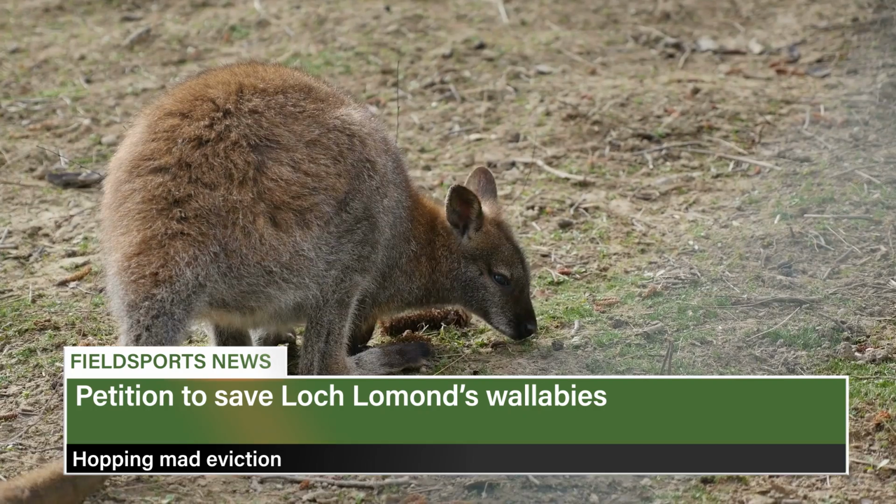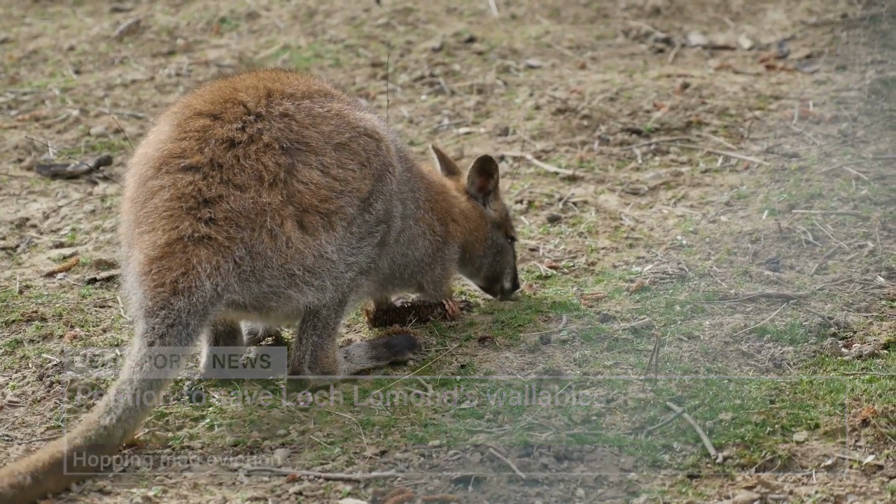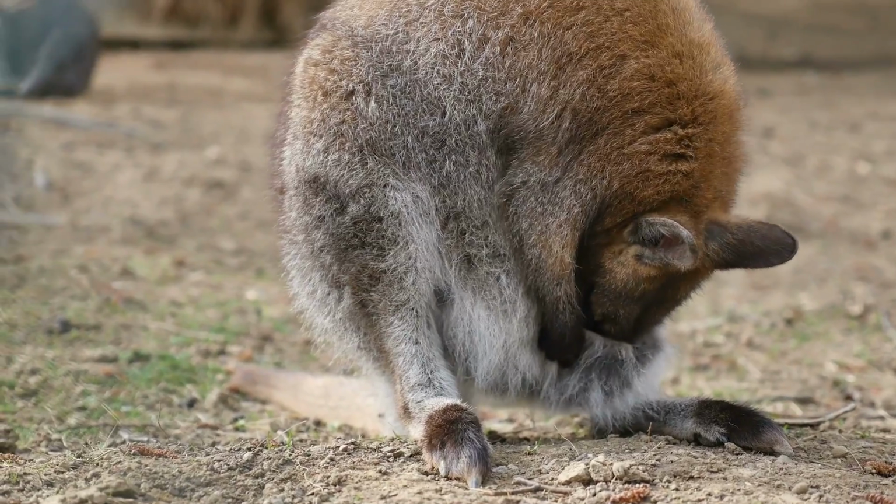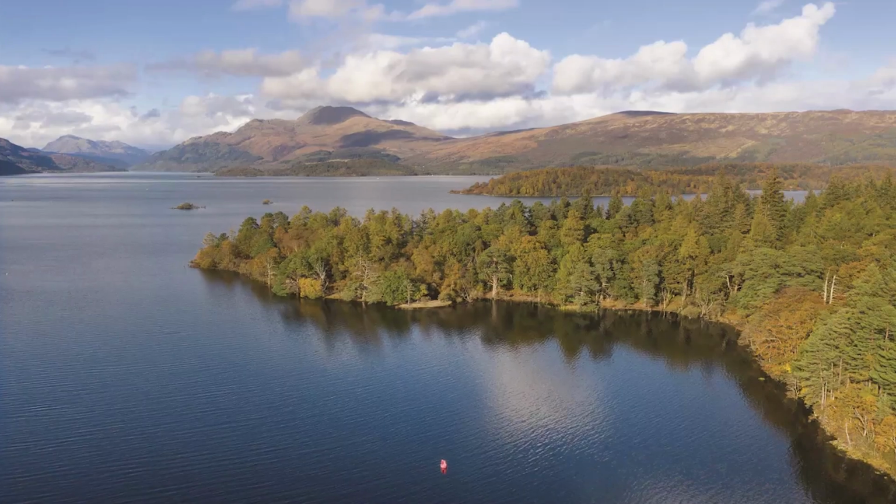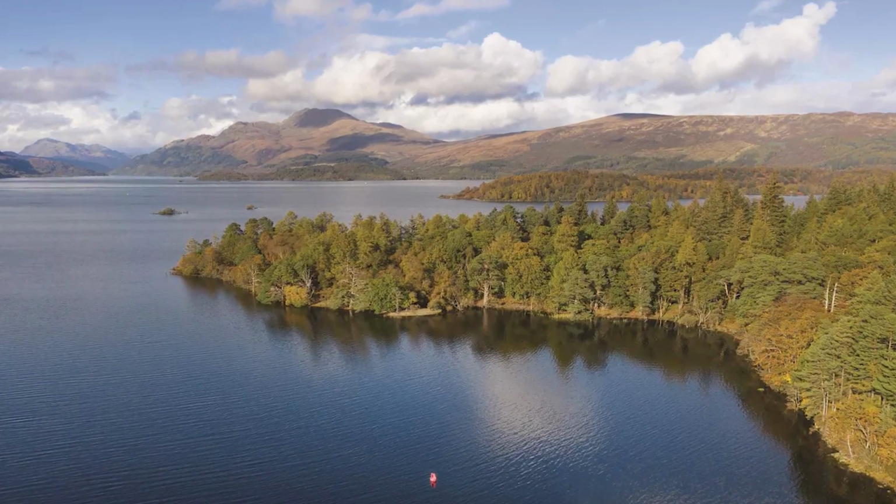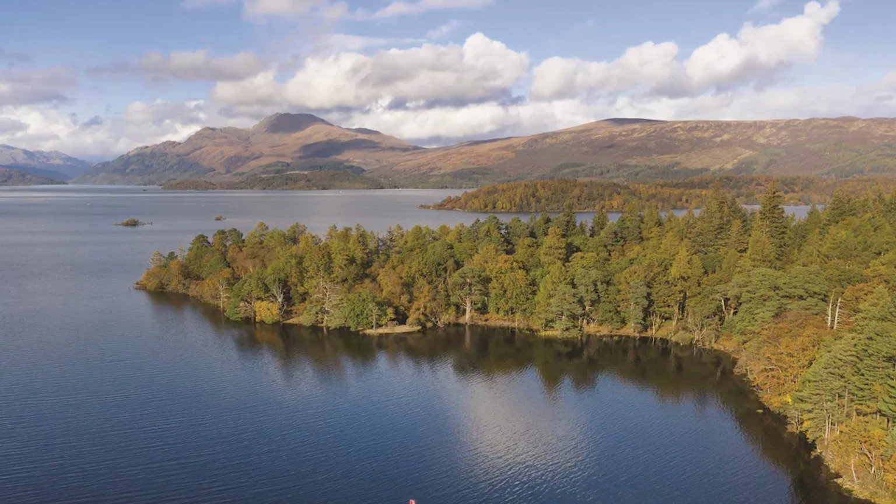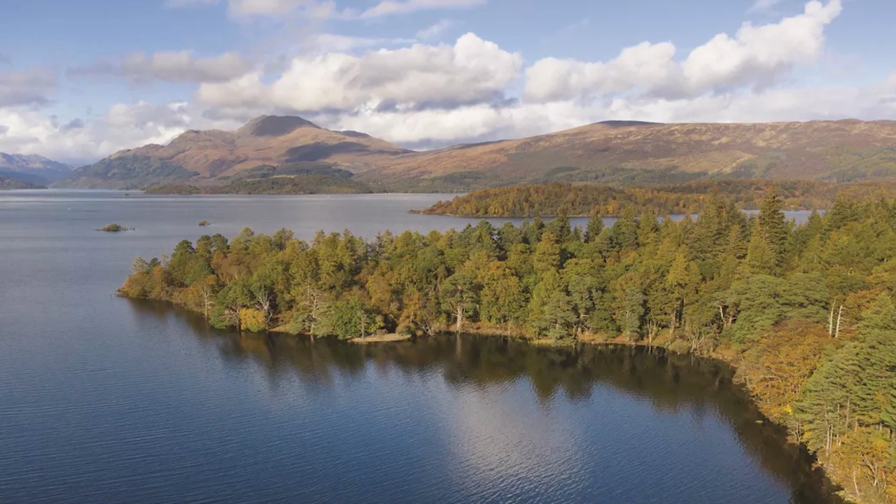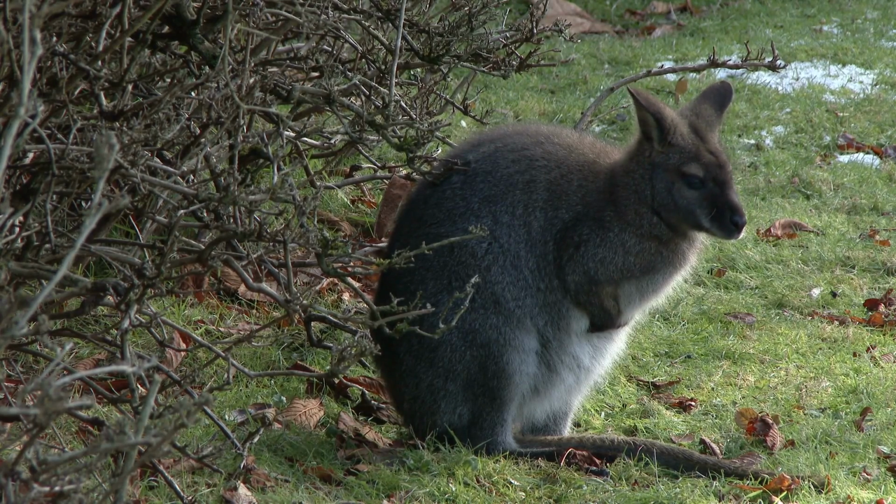More than 50,000 people have signed a petition to save the wallabies of Loch Lomond. Local man Craig Morrison launched a campaign to keep the animals on an island where they've lived for 80 years. He hopes the petition will persuade the Scottish Government to protect the species and their habitat on Inchconnachan Island. The new owner of the island, BBC TV presenter Kirsty Young, and her husband want to move the 6 wallabies off the island. They've submitted plans for a holiday home with no room for wallabies. Fellow BBC TV presenter Chris Packham reportedly advised them it would be no problem to find the animals a new home. Protesters say moving the wallabies would be like relocating Nessie. Wallaby experts say the animals can swim.